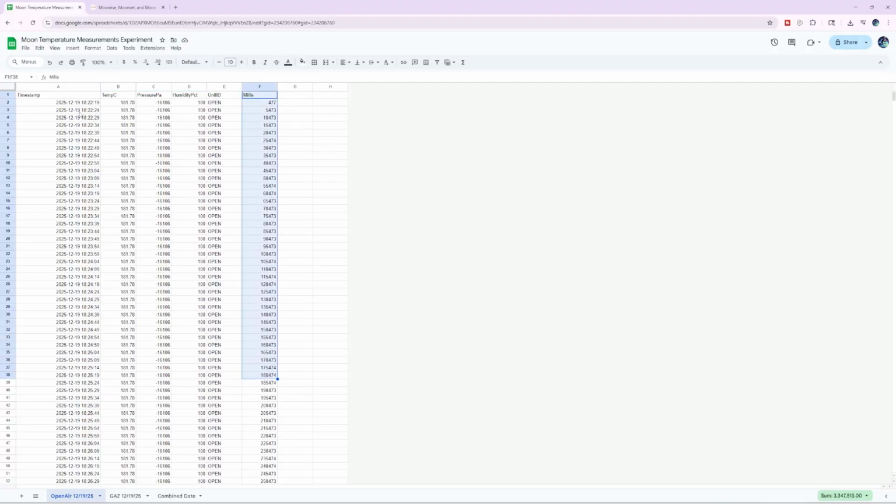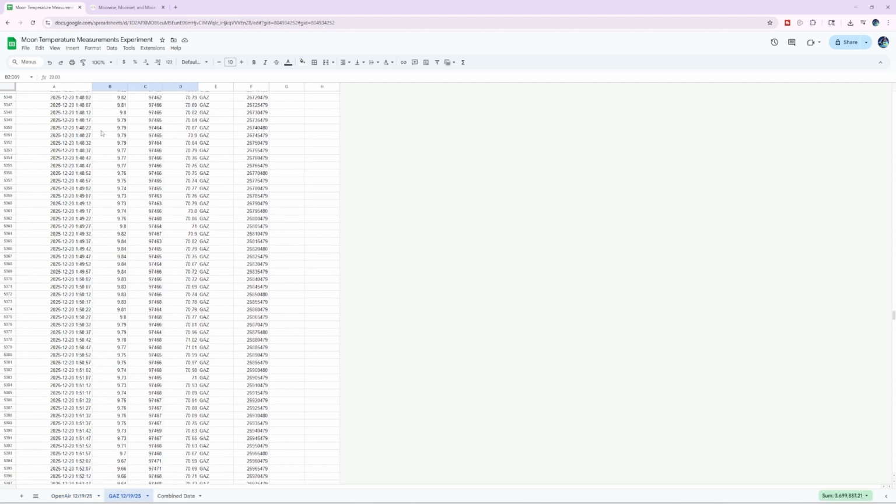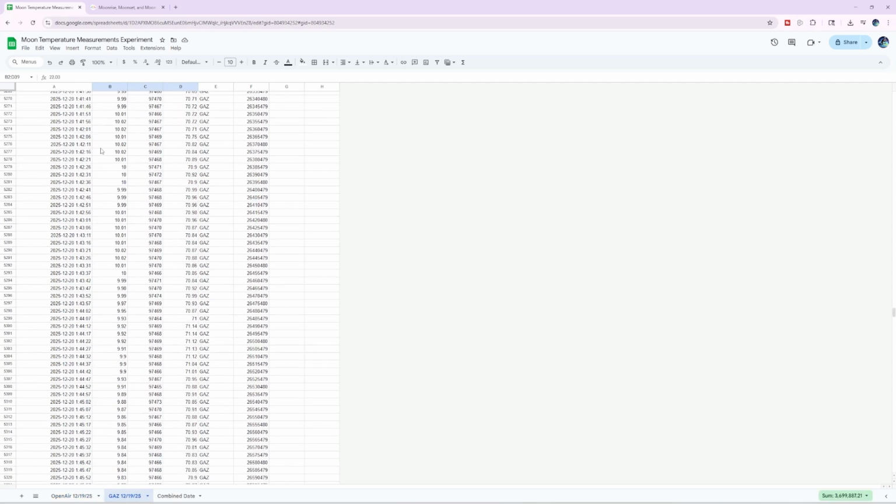This is the milliseconds it logged. This is the date and time it logged. But if you look here, every log is the exact same, and it's absurd. So that happened with the open air one. The gazebo one worked perfectly fine.